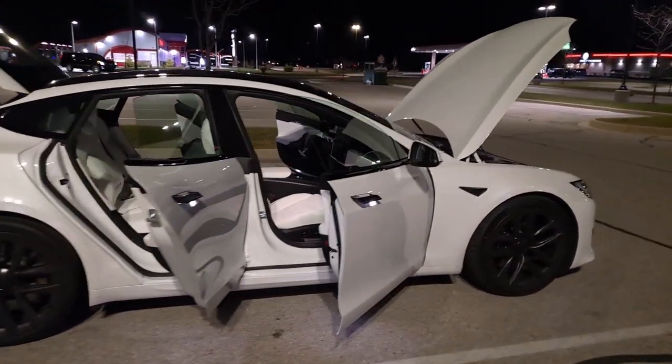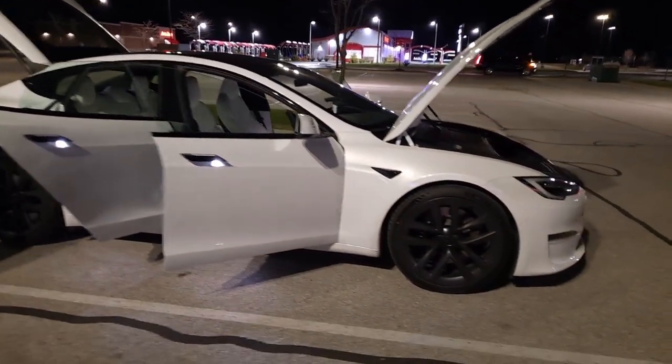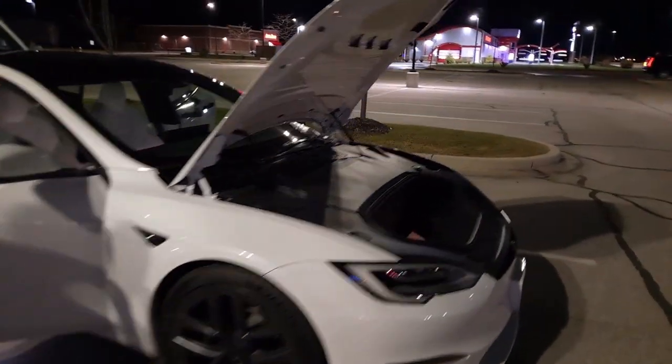Now, what do they say about the superchargers? Hey, use them as you need, but don't try and use them, you know, overly much. Let's shut the doors on this real quick and all the latches and stuff.